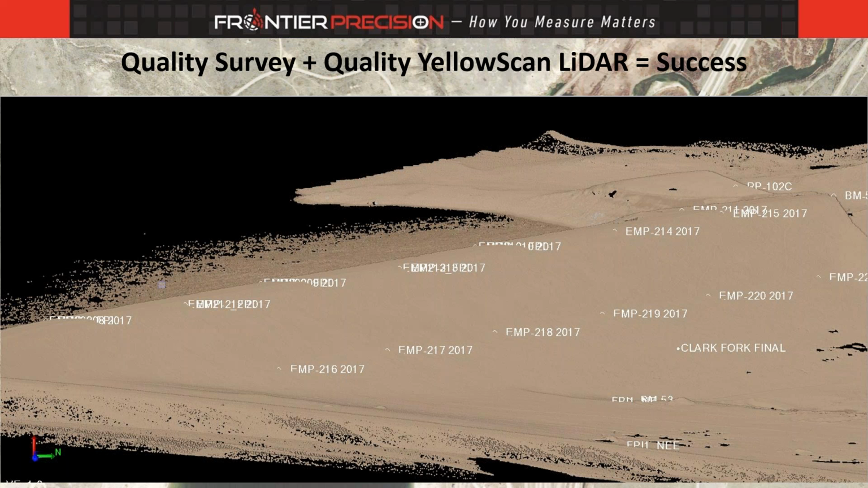Now we're going to look more at the intricacies of the network adjustment. But before we do, one thing I thought that I would show would be the amazing results that we got when we combine quality survey with a quality LiDAR sensor like our YellowScan Voyager. What this is here is both our control and some of the client's control, and this is rendered classified ground data. So this is all ground.